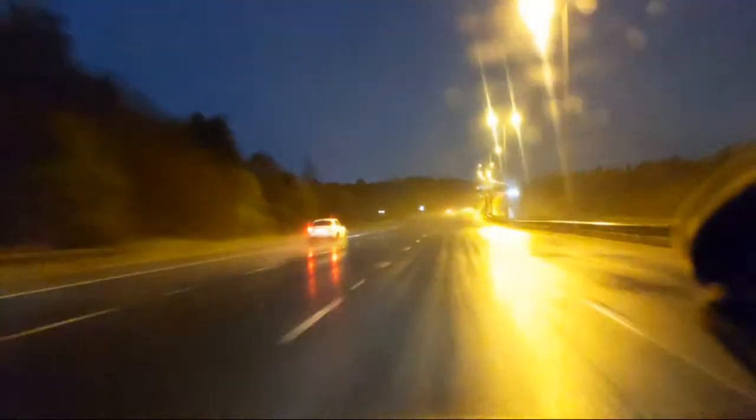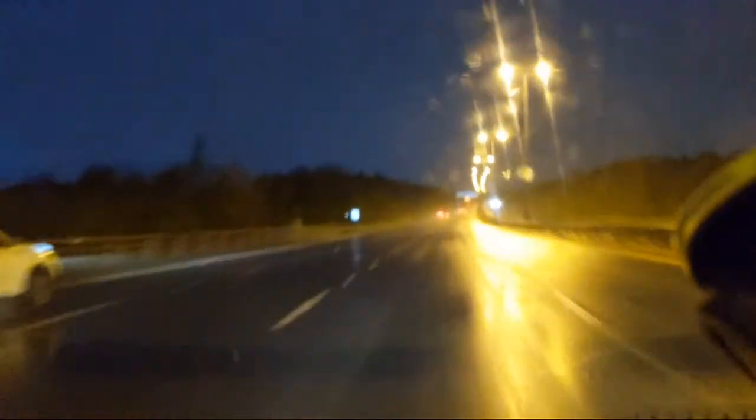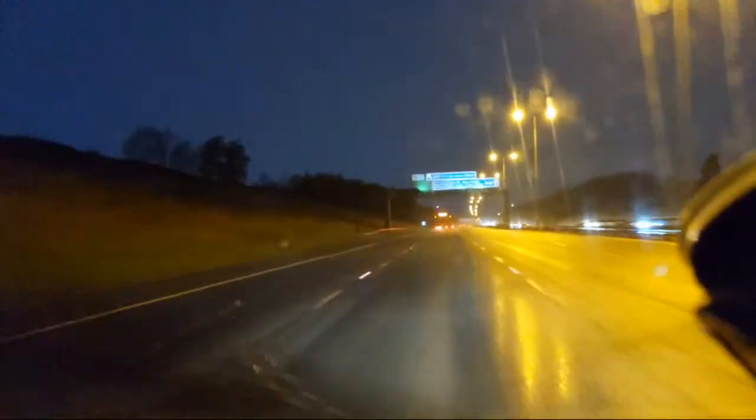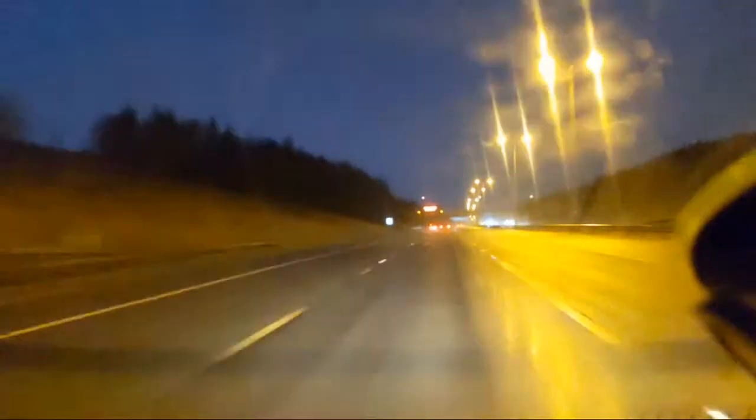It's a new car, but one of his headlamps isn't working. Must be a thing with courses, I think. That's what it is. We're doing 65, something like that. So now he's eating my spray. Left hand lane is going to disappear soon, so we'll ignore that.